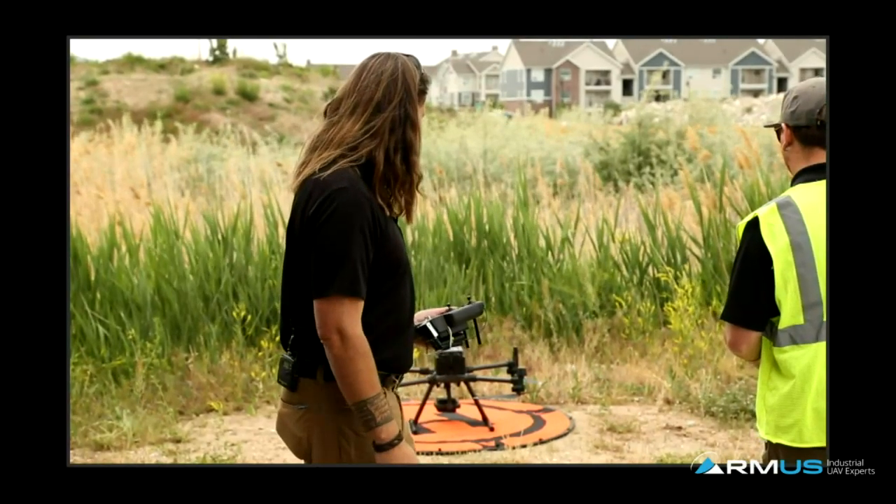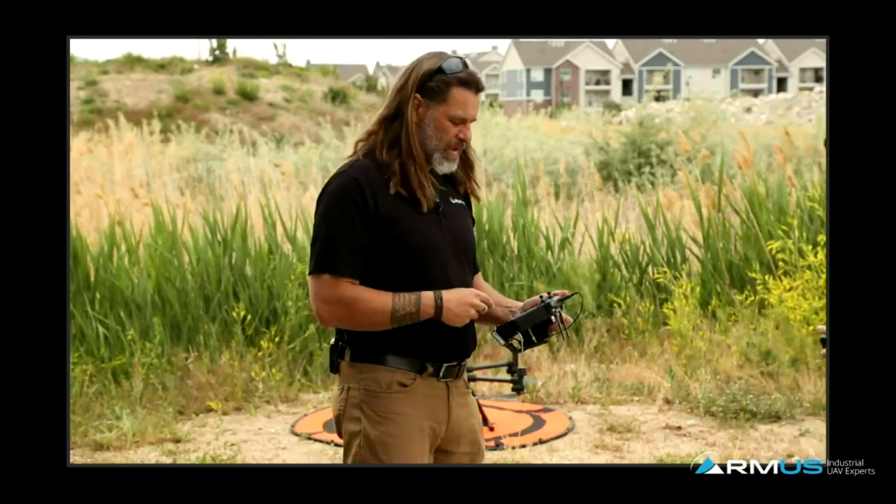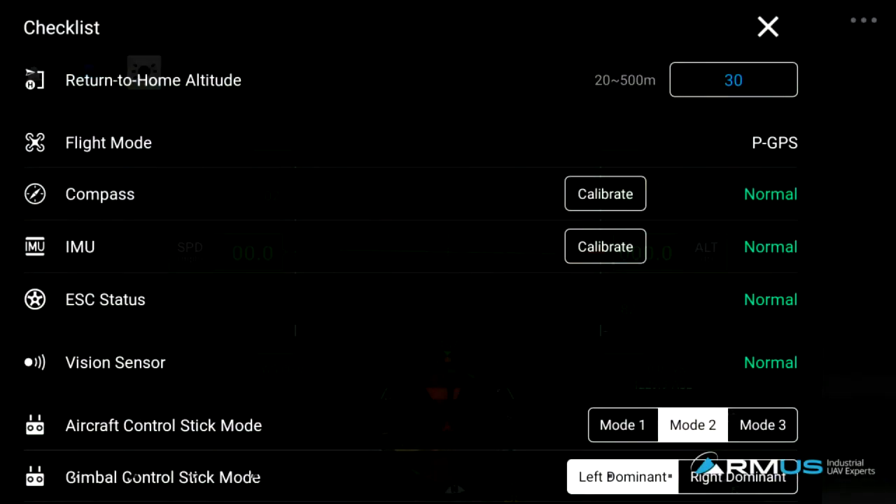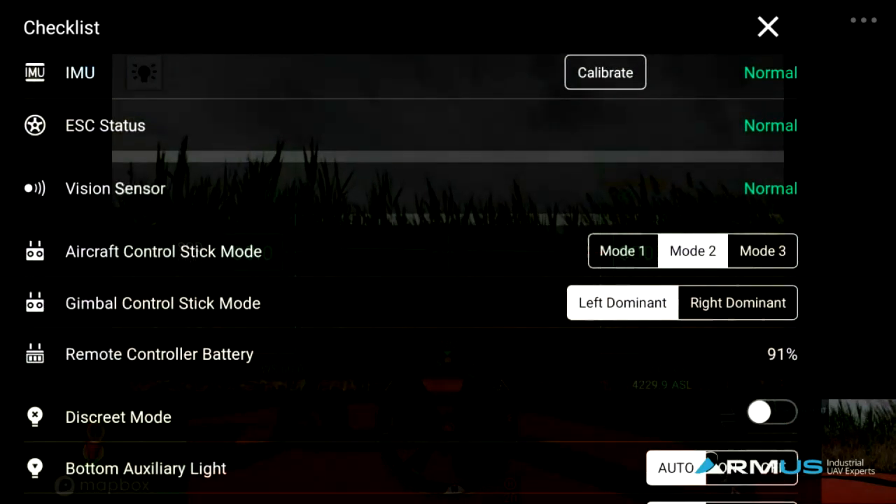Normal DJI operations. Once we're connected, you can see on my screen, I've got the M300 RTK and confirm that the Zenmuse H20T is communicating to the Pilot App. We then go into the manual flight here, and we have a normal checklist like we have in the past of what we set our return to home altitude.